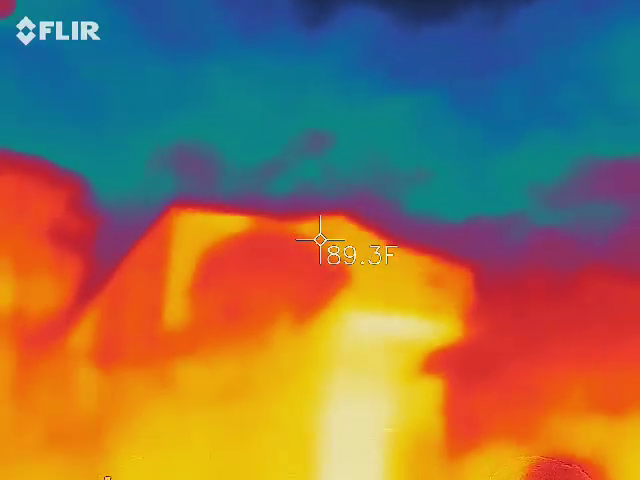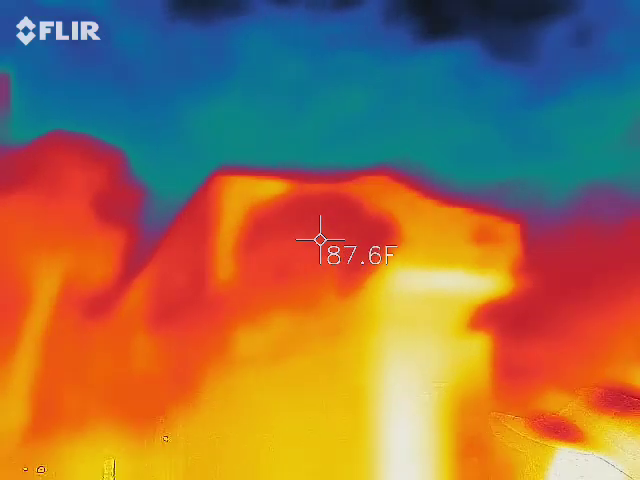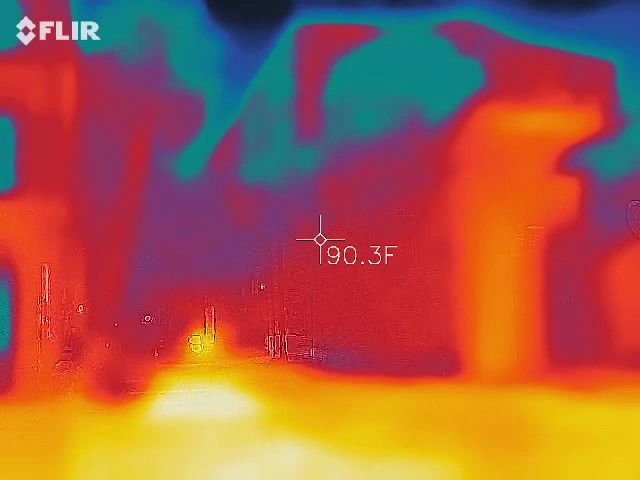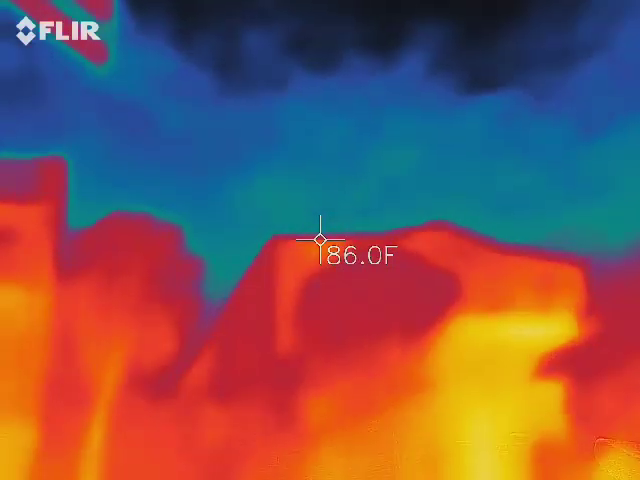There's a similar shape on the very front, and on some nights, like last night I want to say it was like a 15-degree difference from the very crest of it to the next same type of stone down, which relatively should be the same temperature. But we're going to test that with the infrared thermometer.